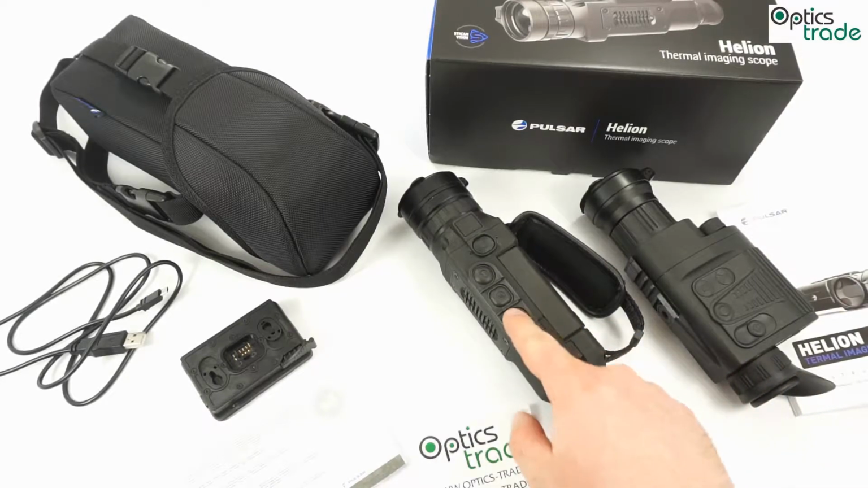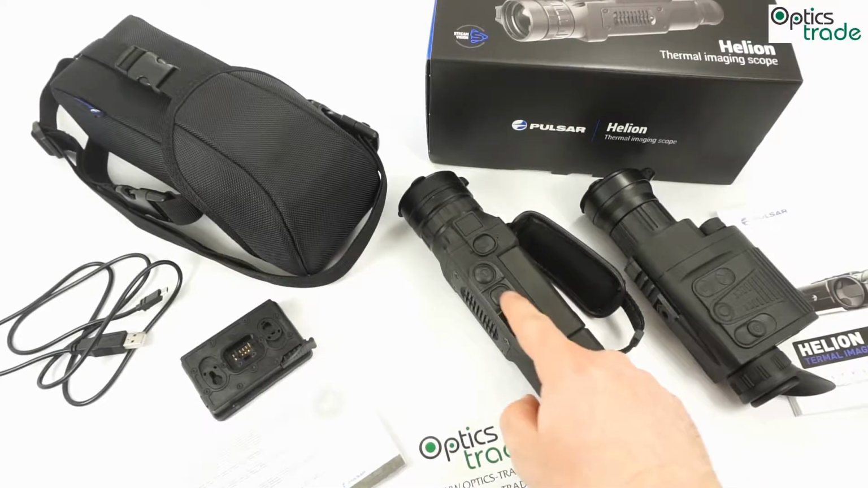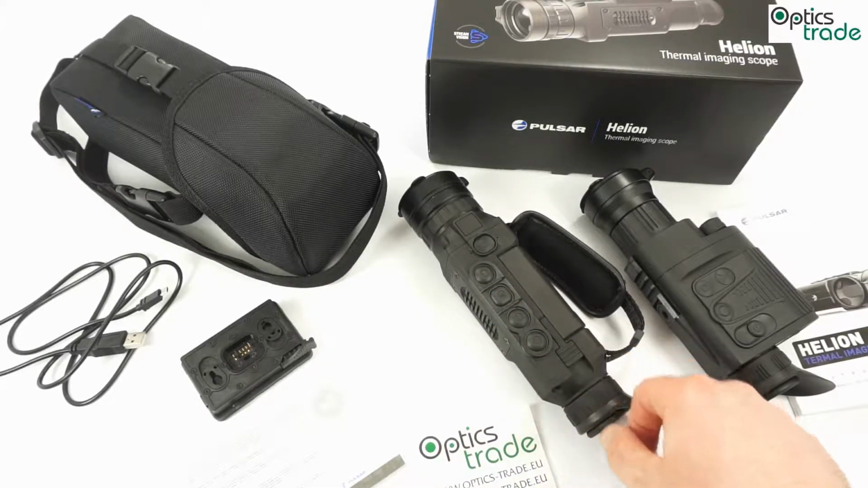What I do have to say is that the buttons are a little bit stiff. I already mentioned this because of the waterproofing, but this is not a major issue.